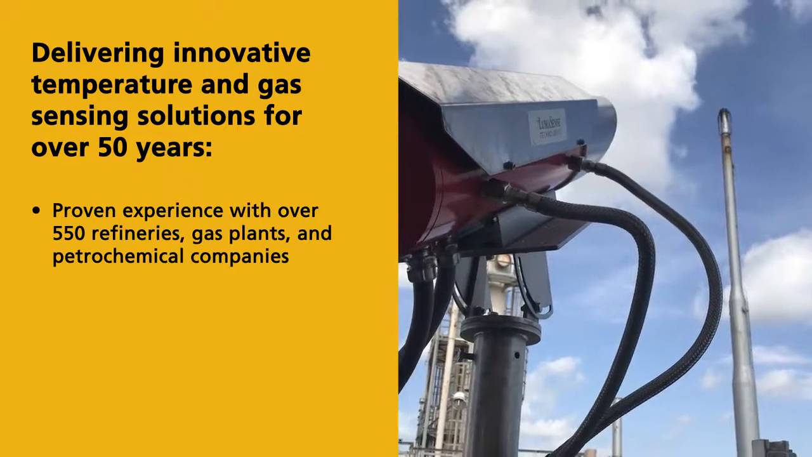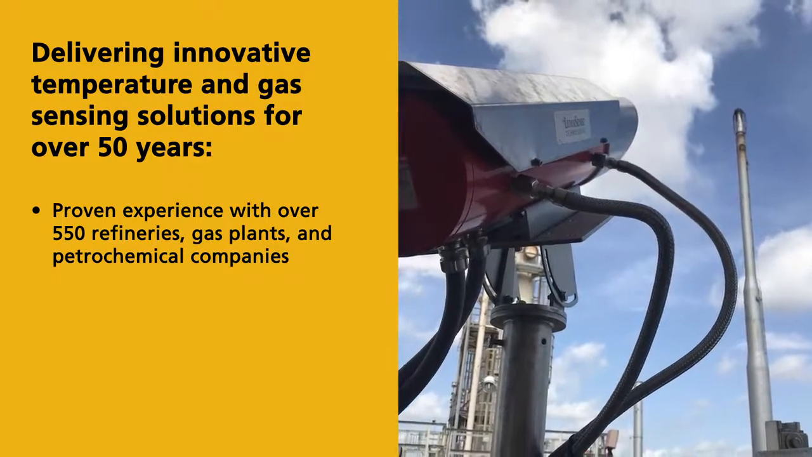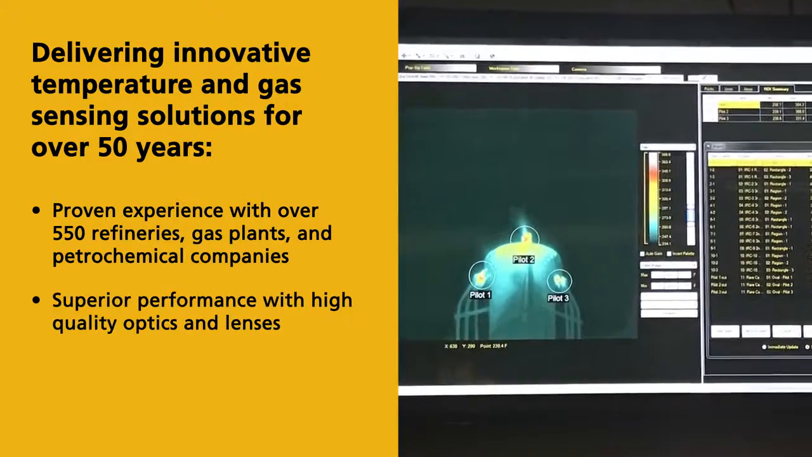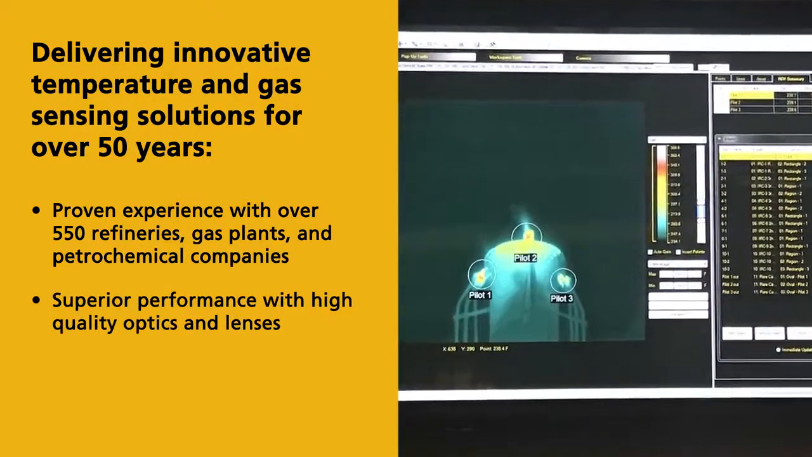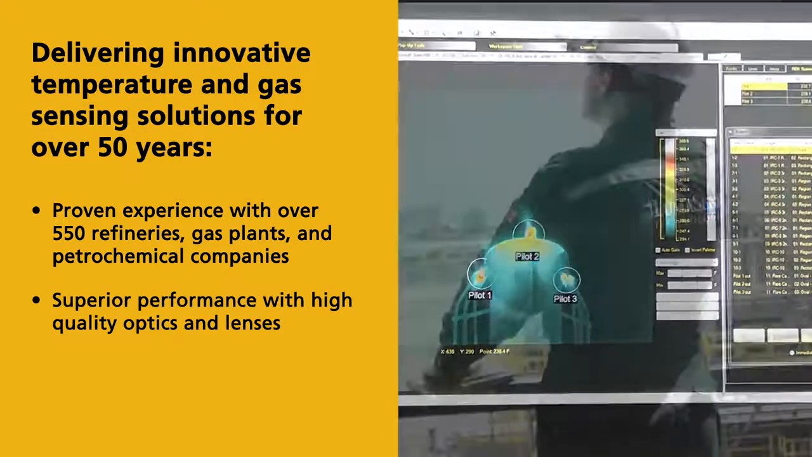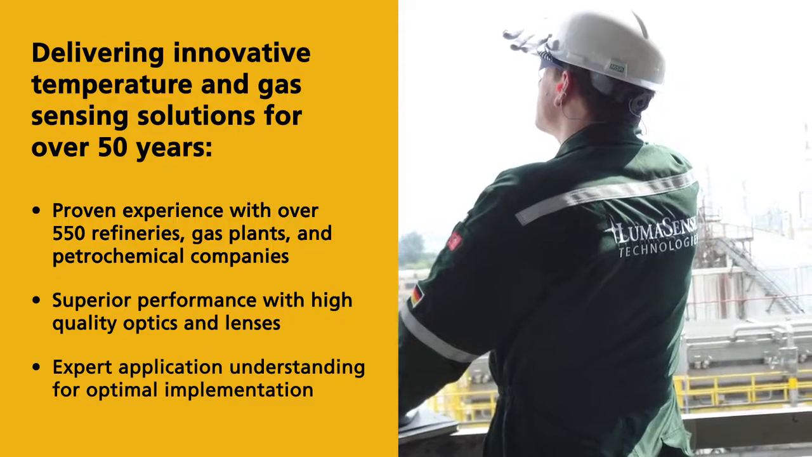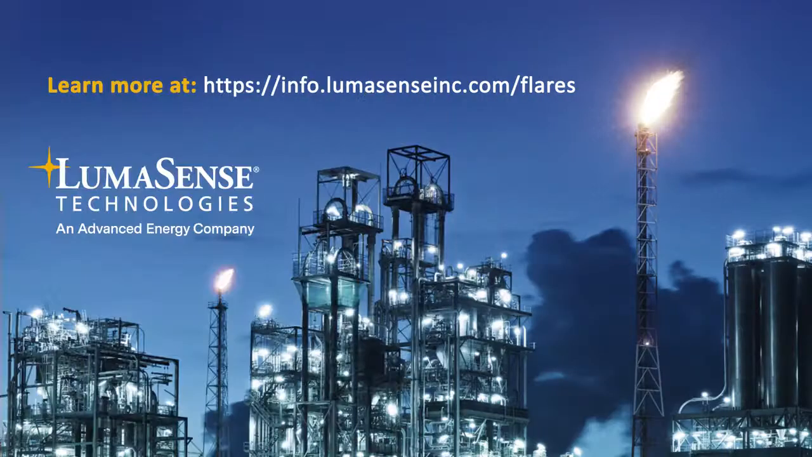Lumasense flare monitoring solutions have been installed for over 550 petrochemical companies. Not only do these systems have superior performance with high-quality optics and lenses, but they are supported by Lumasense application experts for optimal implementation.